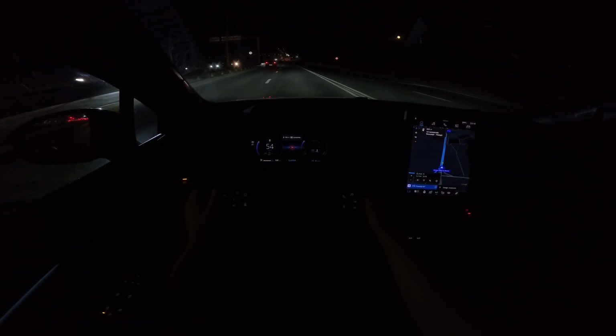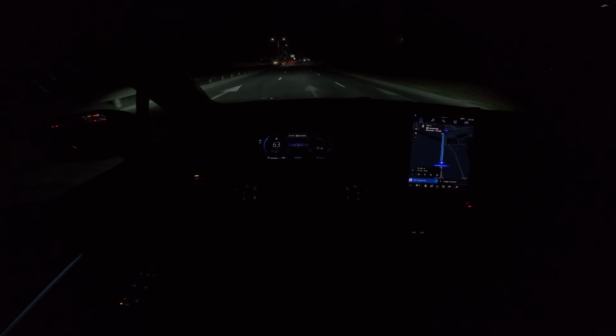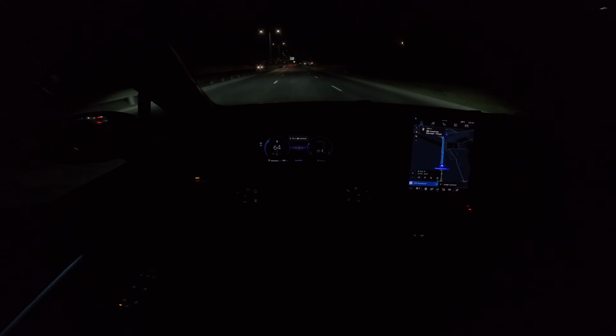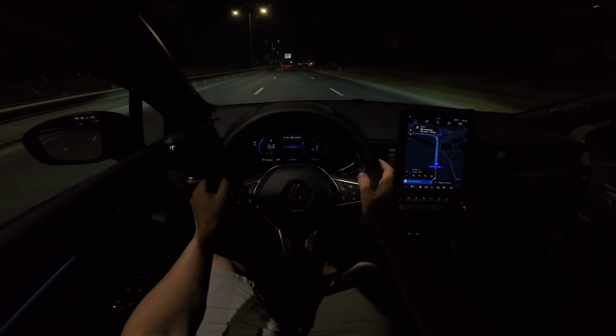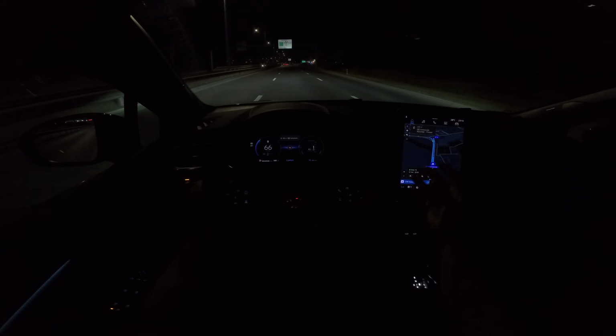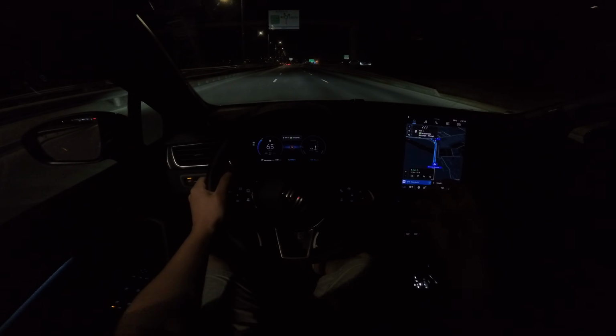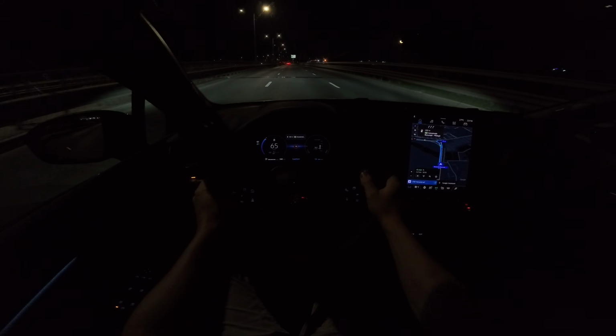Now, I like very much that the screens turn dark, and it's such a pleasant dark. To be honest, in the daytime when it's super sunny, you have such good visibility on both screens. They are very visible, but in the nighttime they are dimmed down a lot, so as not to bother you while you're driving. And to be honest, they are fantastic.